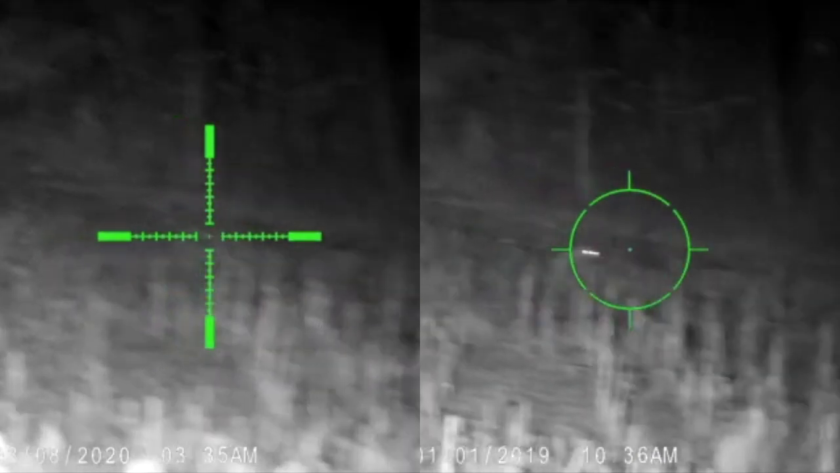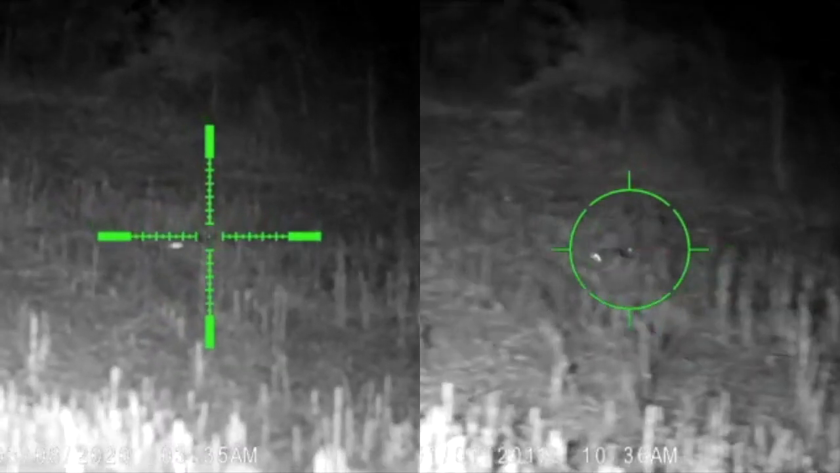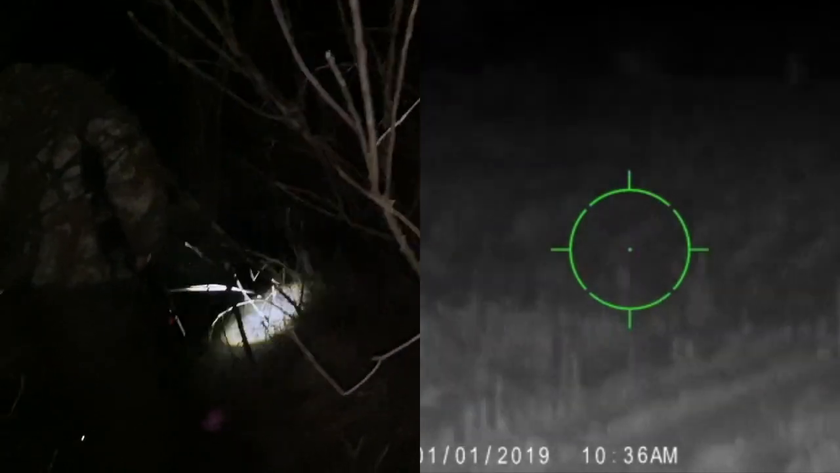At first, we thought we double tapped him. After the footage, Travis made contact. I hit him too. So I checked my scope again, but he gets away from us.